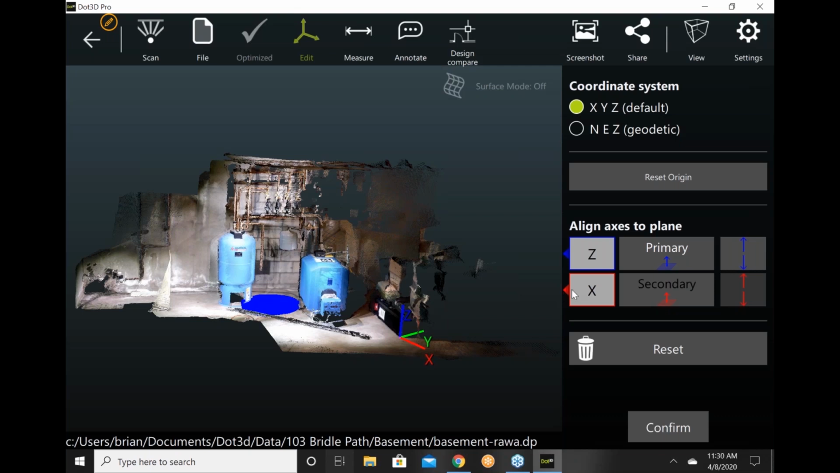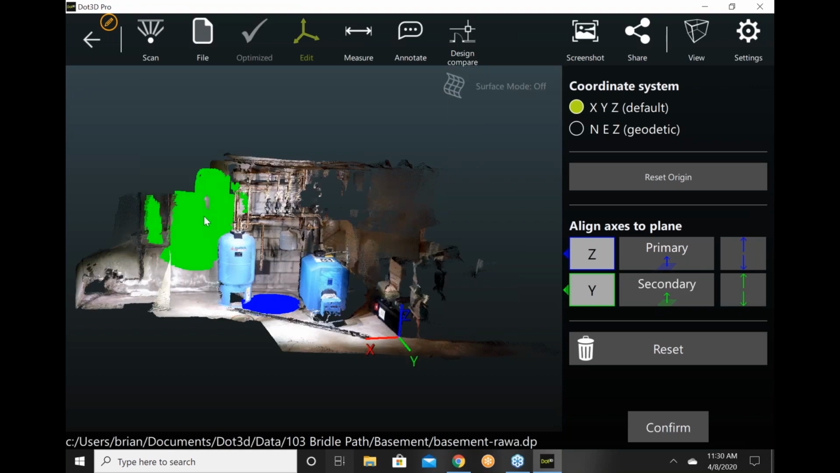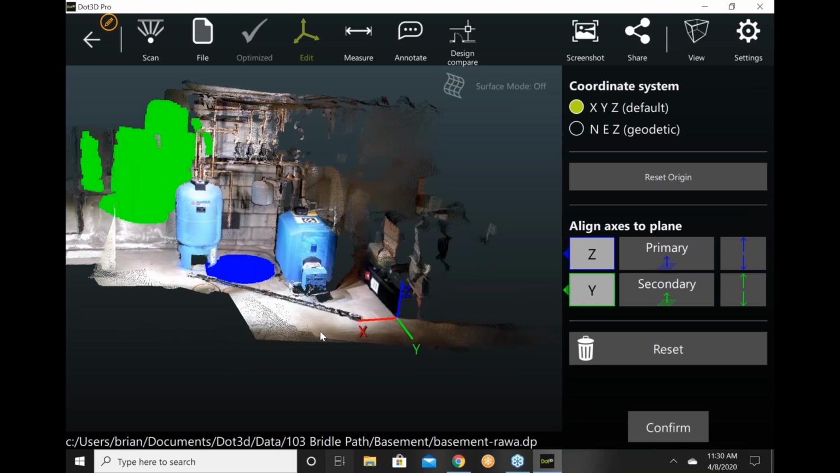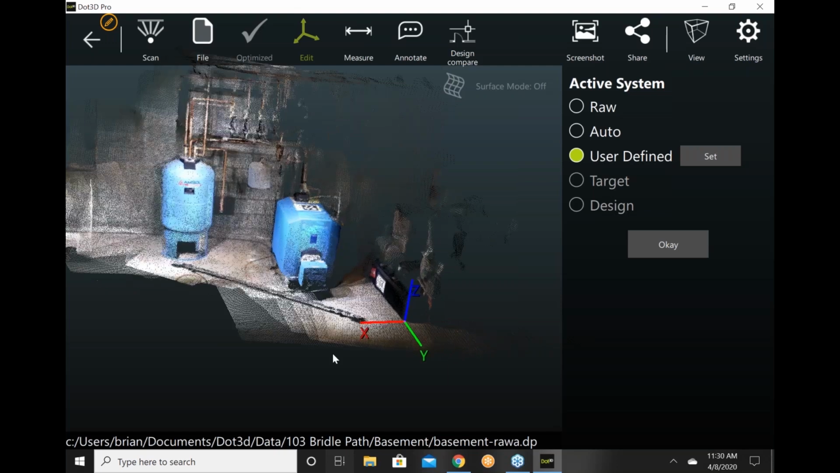And then another logical step would be to set X or Y. We'll do Y this time by just selecting Y. And I'm going to make Y perpendicular to the wall. Okay, so I've got Y coming out of the wall, and we can see that there. And then we confirm that. And we could easily set that as X, and we can also toggle the axis direction 180 degrees. So there we have a coordinate system.